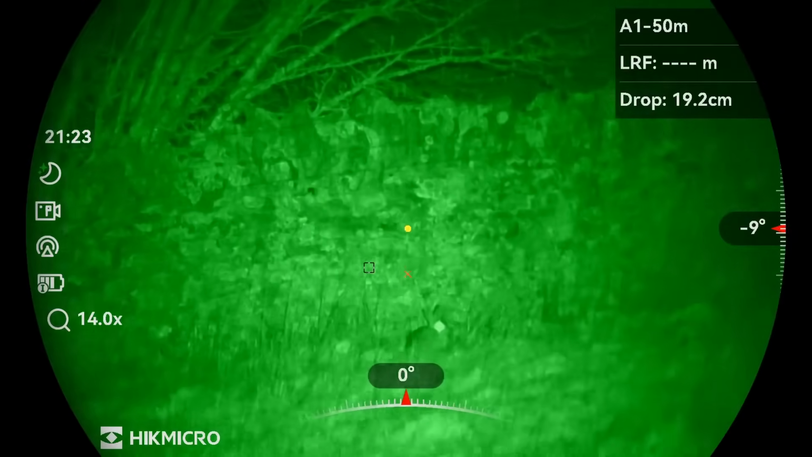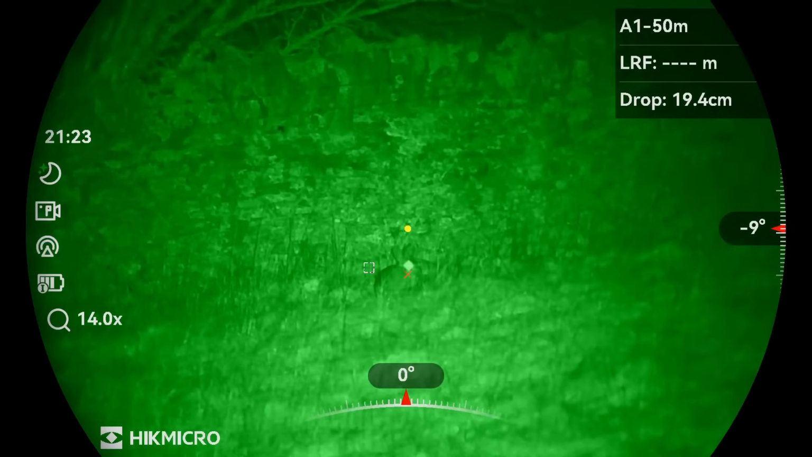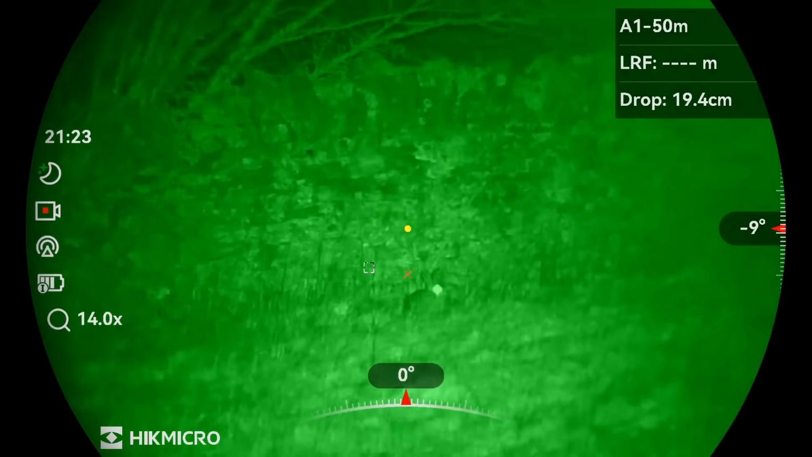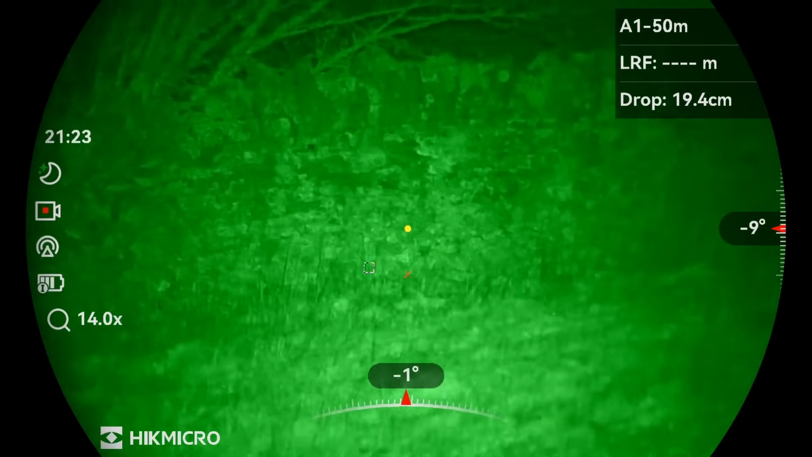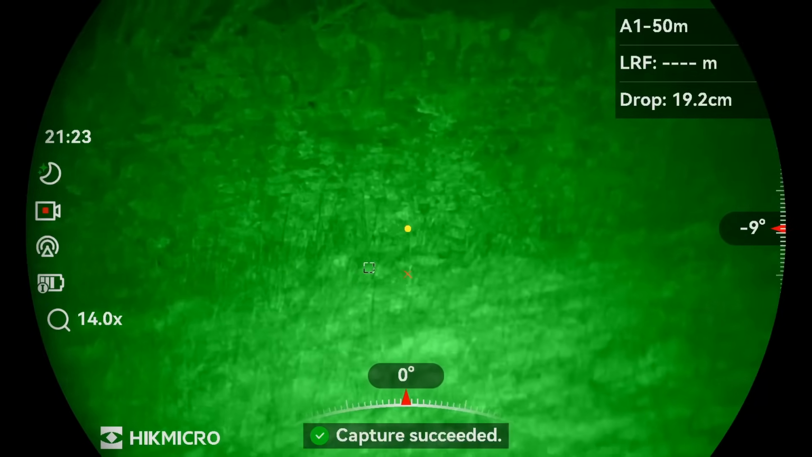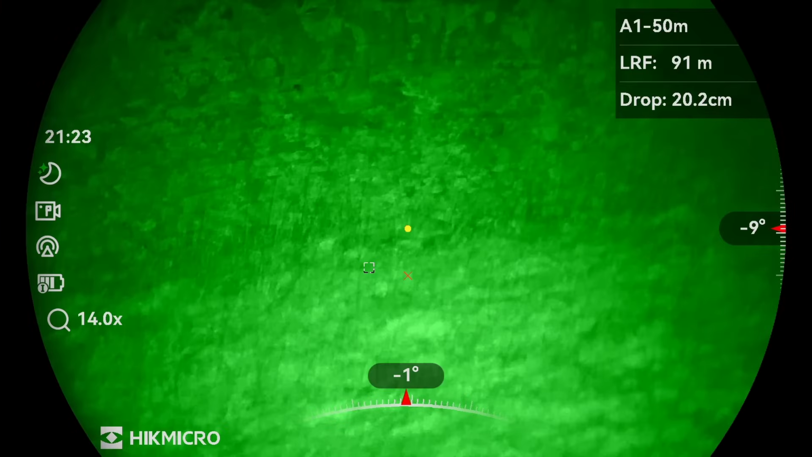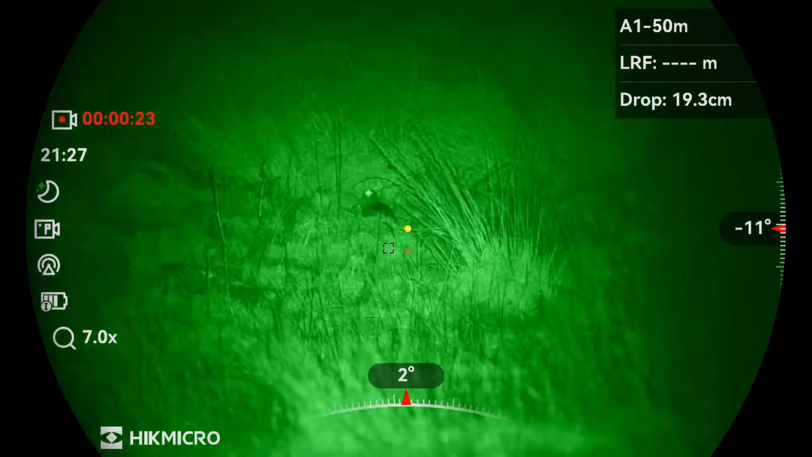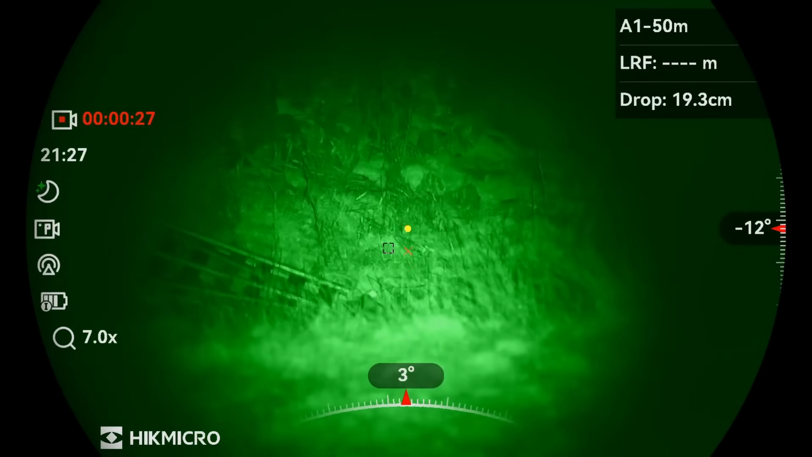Right, short break done. Now I'm back at it. And as you can see, that one was at 91 metres. And here we have a couple more woodcock nestled into the rushes.